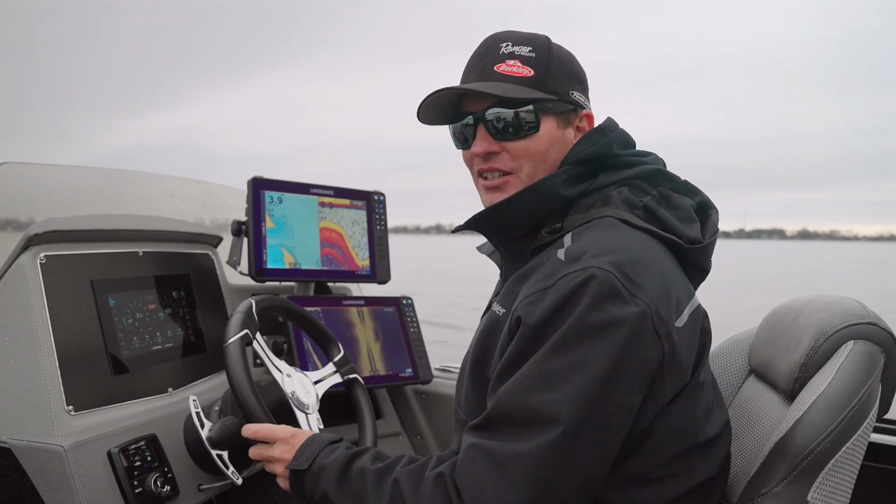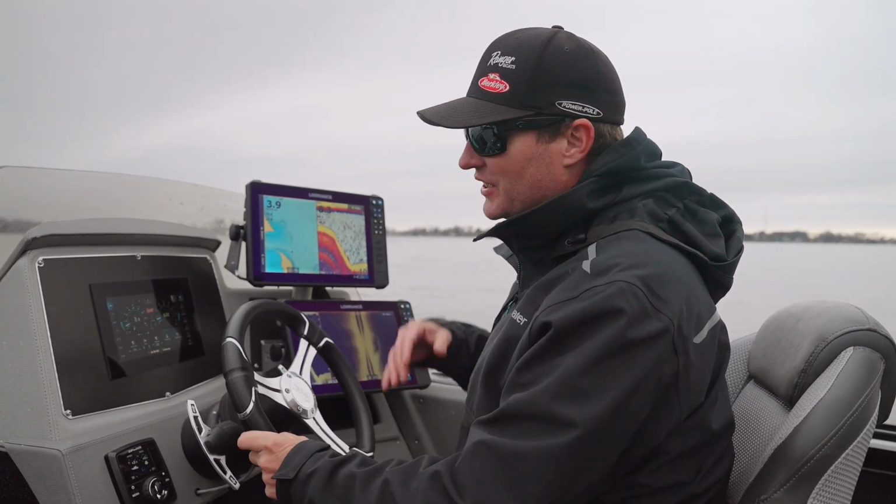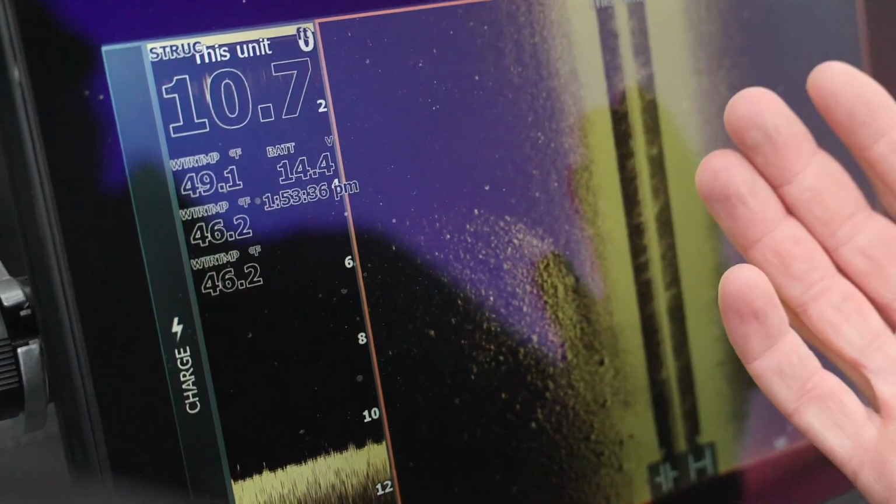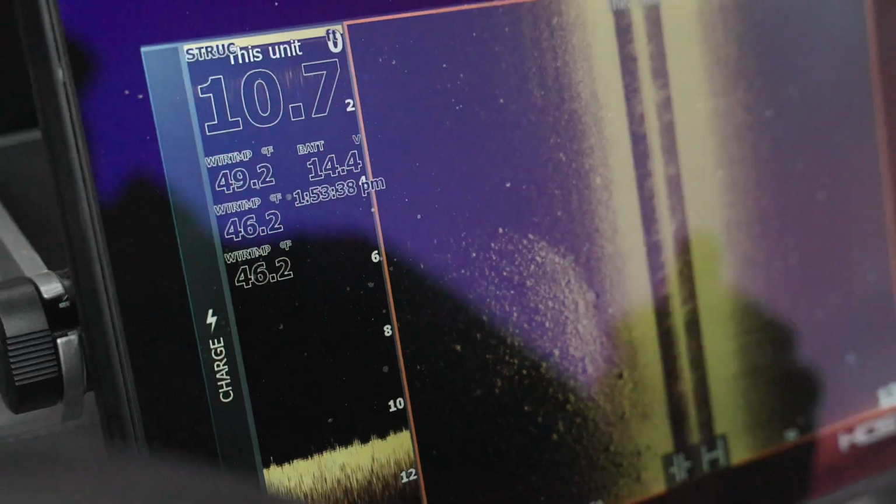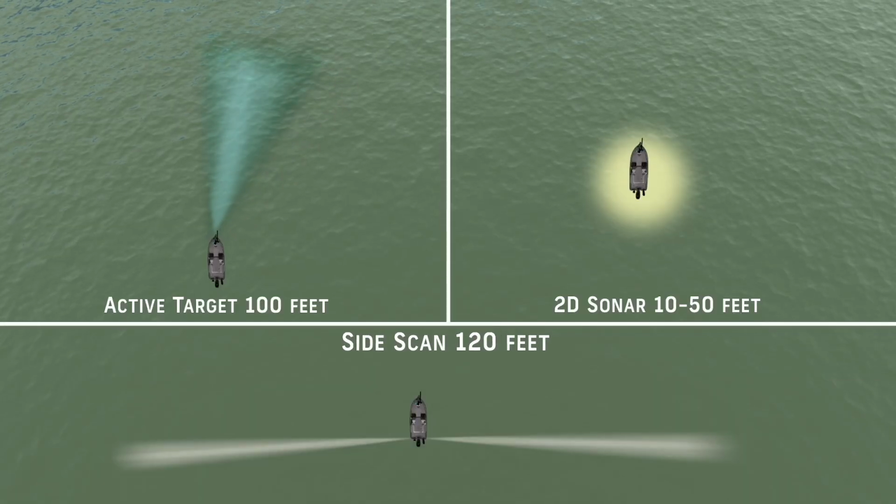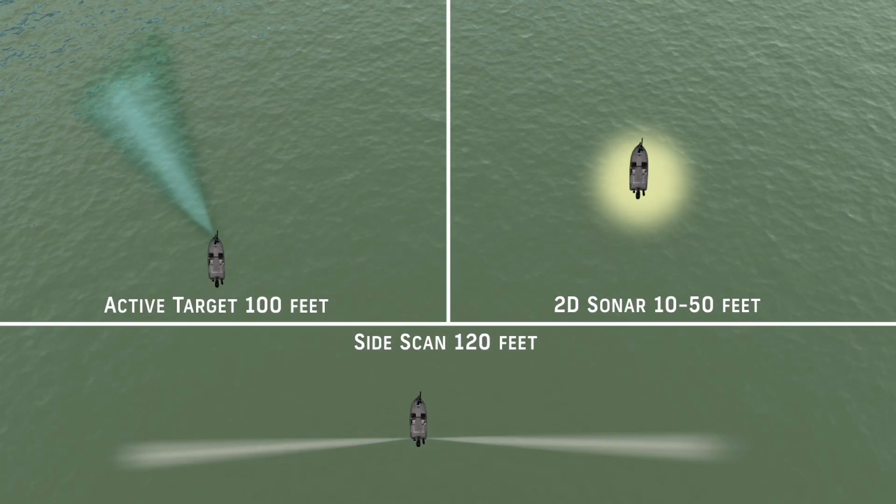We talk a lot about efficiency and using our active target to be super precise, to make an individual cast to a fish. But at the end of the day, being in the right areas and being even more efficient is combining all that with side imaging. Let's face it, this is king of efficiency. This is going to cover a massive amount of water very fast.